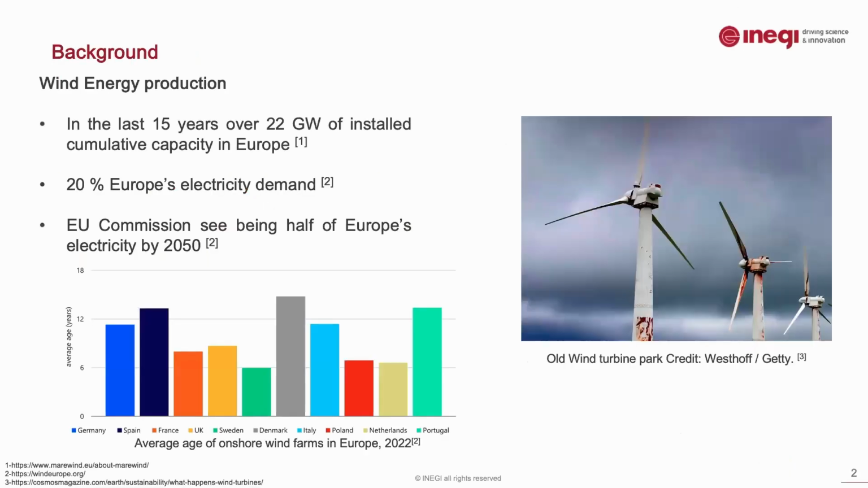So the wind energy, it's all around us. We all have heard of it. And nowadays, 20% of energy consumption in Europe is produced with wind power. And the EU Commission believes that by 2050, this value will reach 50%. This value has already been reached by Denmark nowadays, but there's a big problem with this.